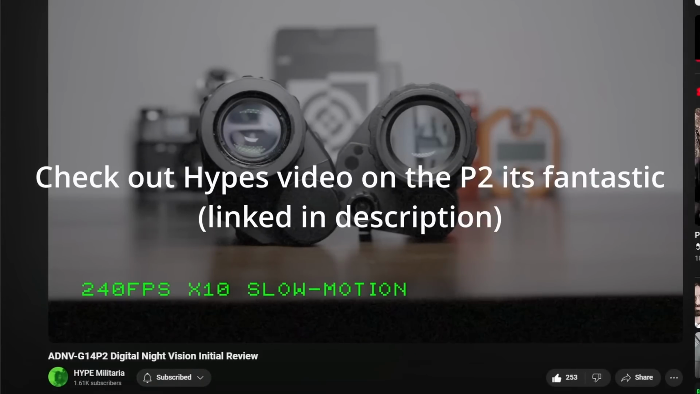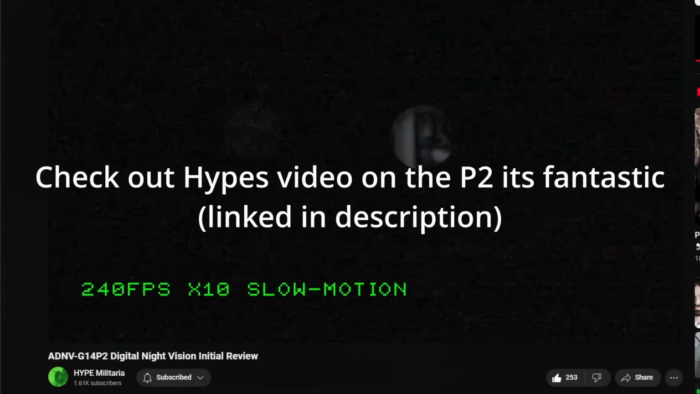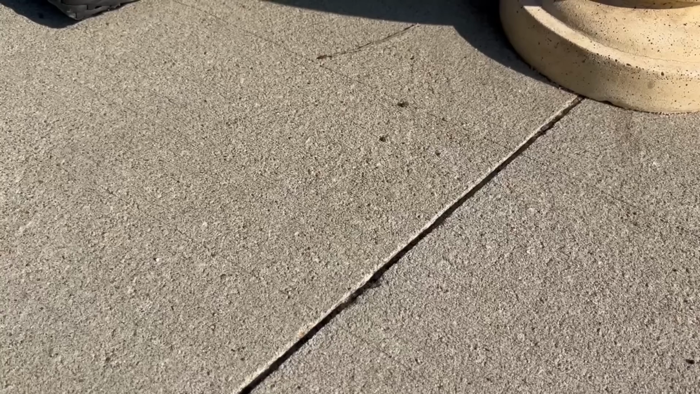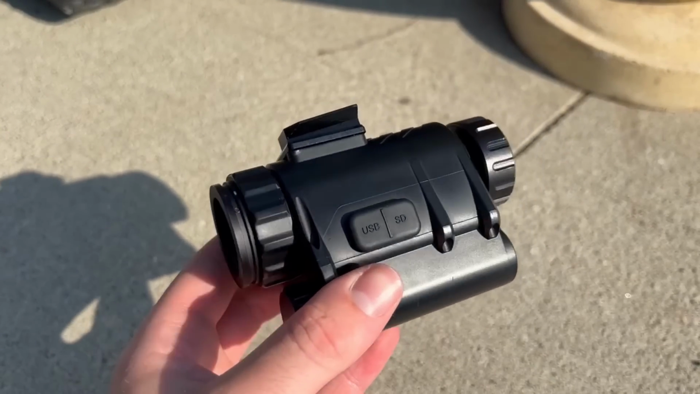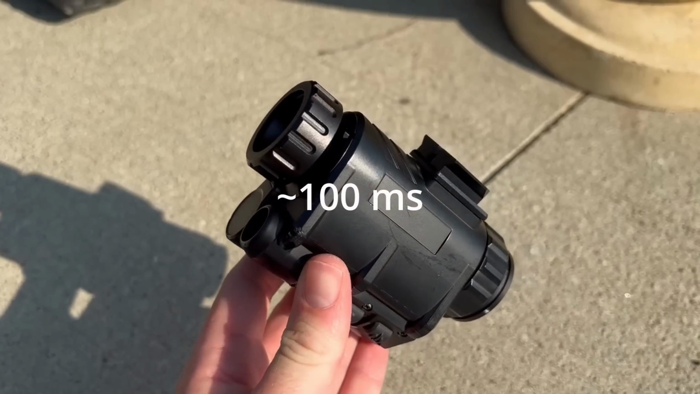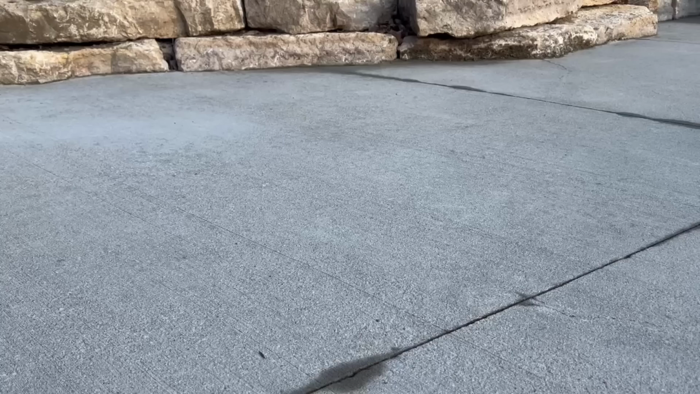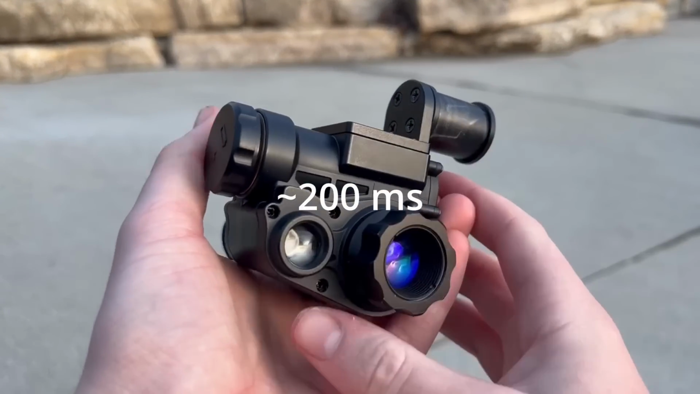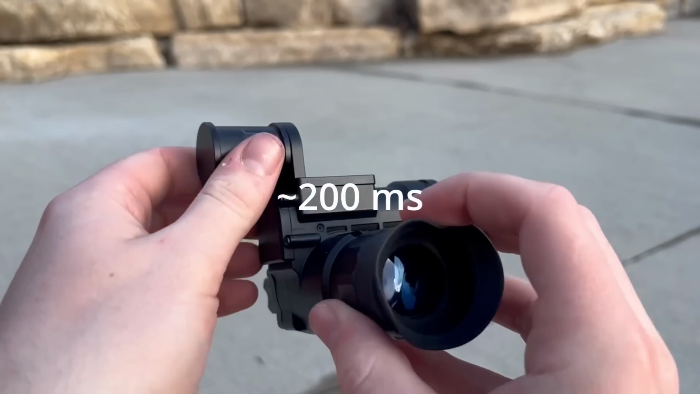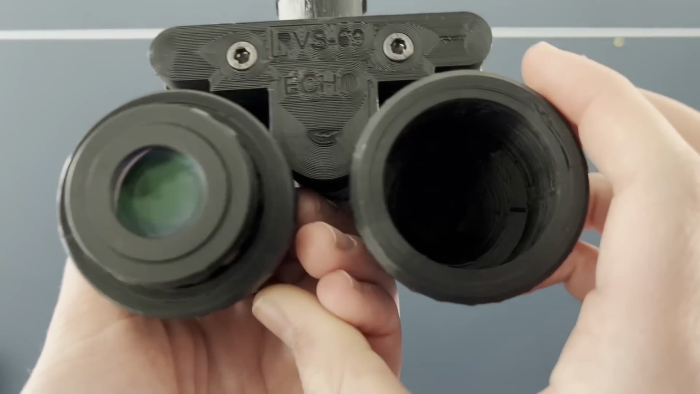According to my own and others' testing, the G14 series has around 4 to 5 milliseconds of lag in its 100 FPS mode. This is an extreme improvement for digital night vision. For comparison, the NVG30 in its 40 FPS mode has around 100 milliseconds of lag, and I consider that device very usable once you get adjusted to the small delay. To further put that into context, the NVG10 has a little over 200 milliseconds of lag, and I found that way too much for anything more than static observation or light plinking. The PVS69 had incredibly low lag with around 20 milliseconds of delay.